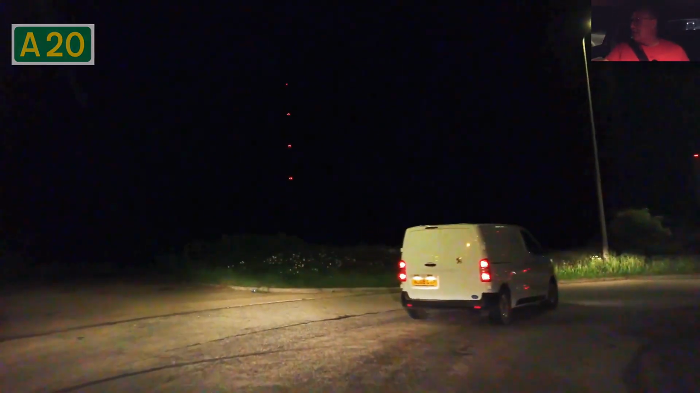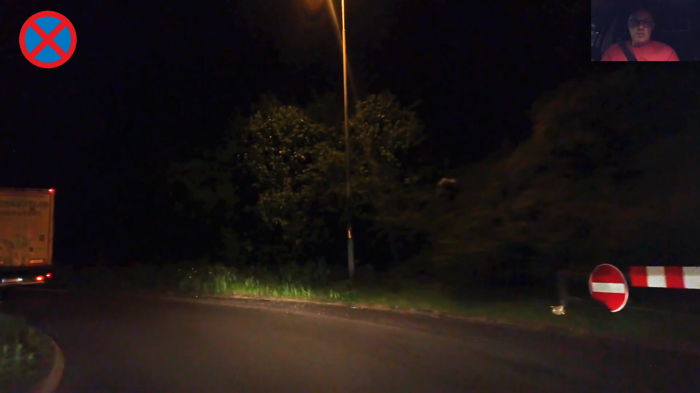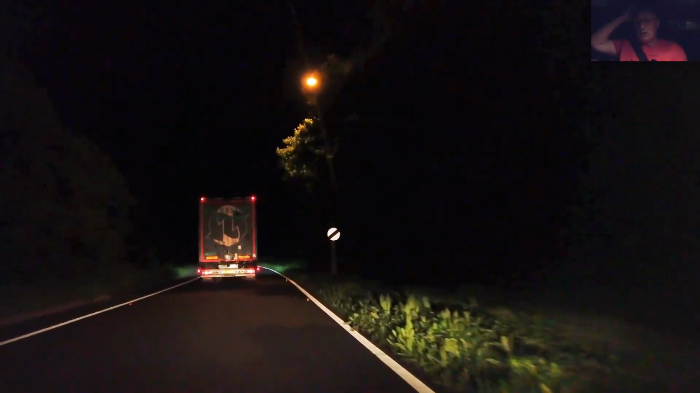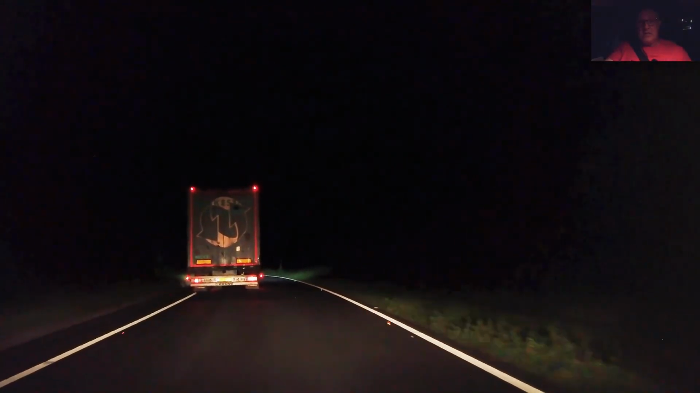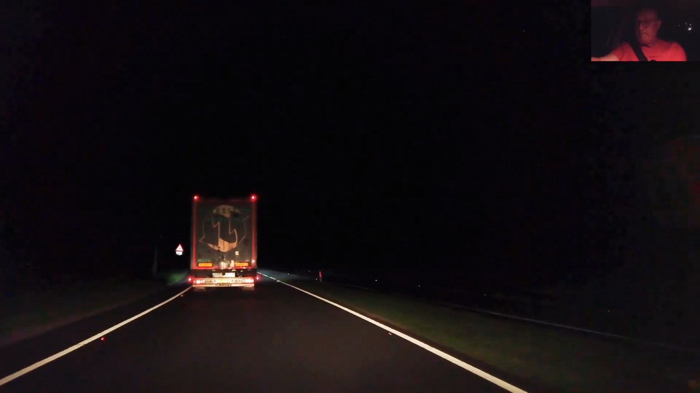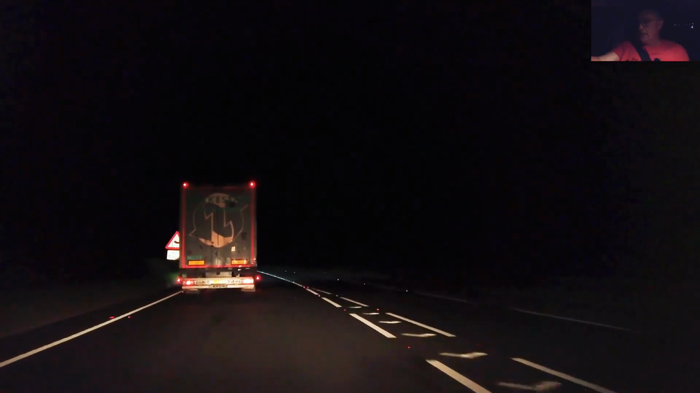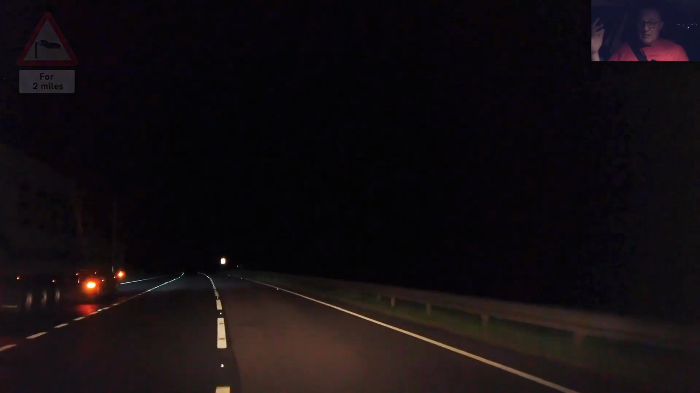I'm going for it. We'll get to do at least 70 down the rest of the A20, which will be perfect. National speed limit. Bits of the harbour all lit up. I don't know why I'm indicating, because there's nothing going to be coming from that end, is there? Because they closed it off.